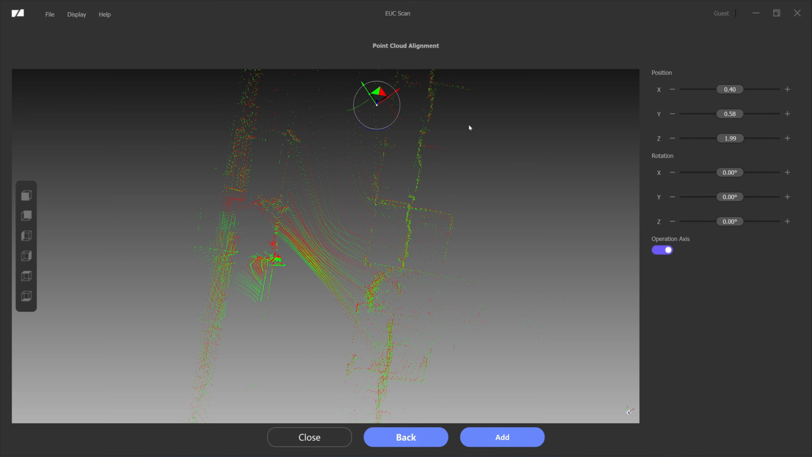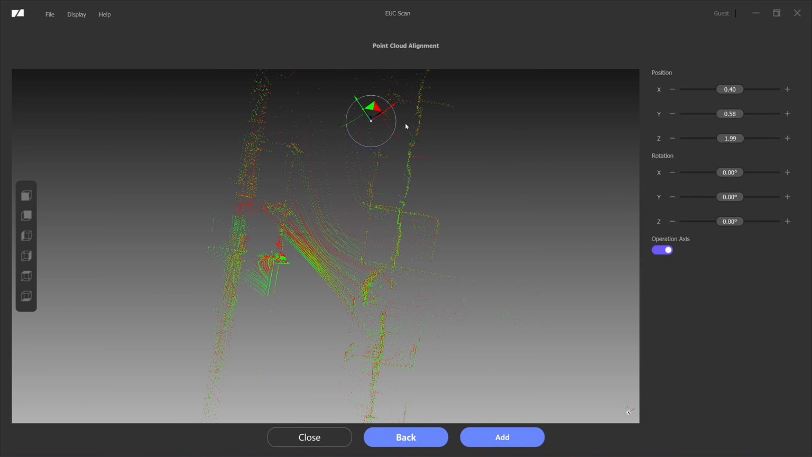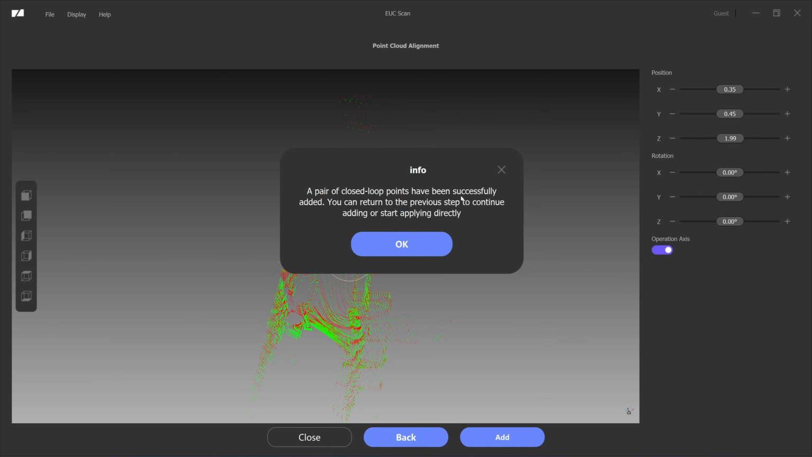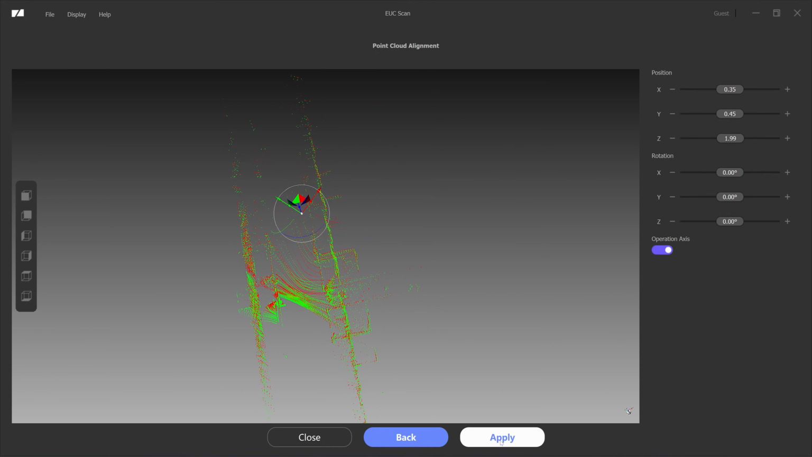You can use your mouse to move it. And for the rotation, I don't think I need to adjust it. I hope you can see this, but I can't. So just match the red and the green together. Then I should click on add, and then click on apply.